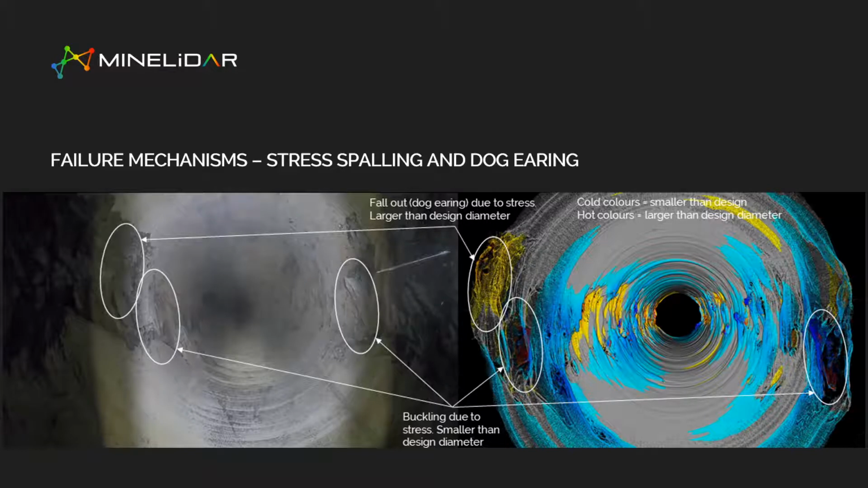On the video, or the image on the left, you can certainly see breakout and the like. You can see those blocks, but it's much harder to actually quantify what's happening.